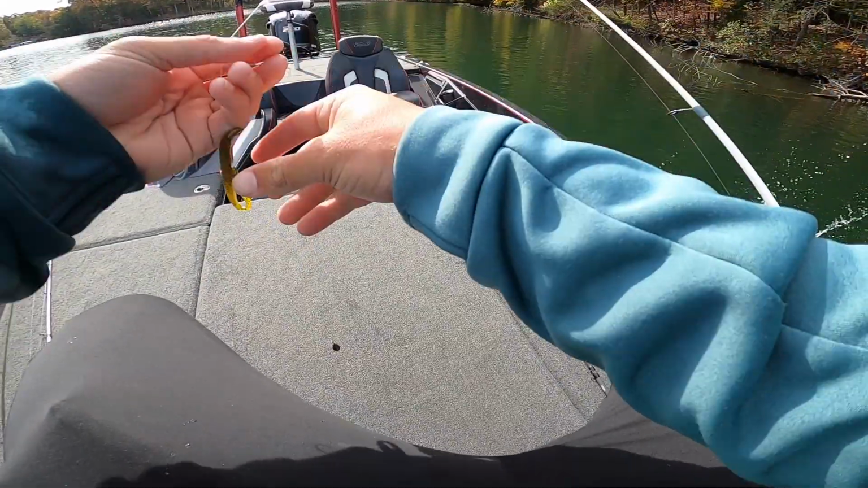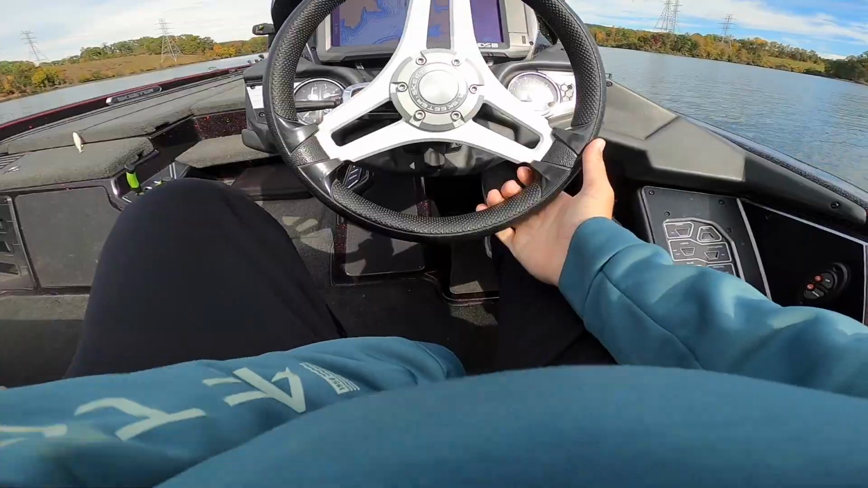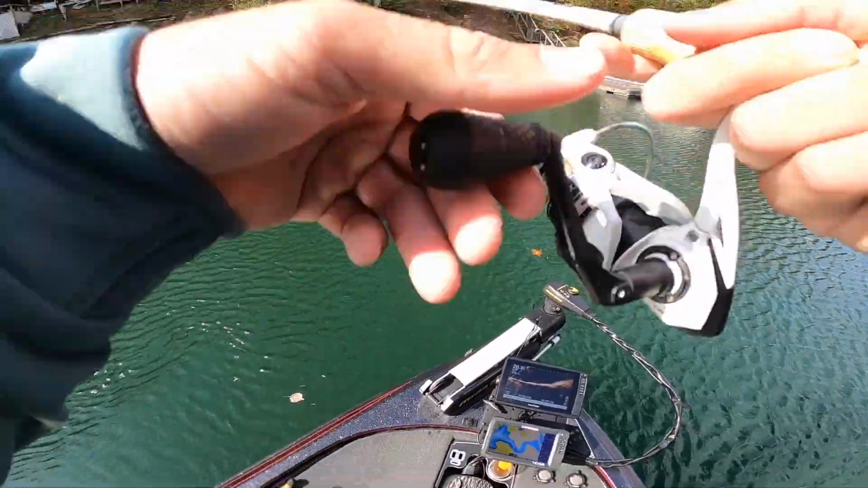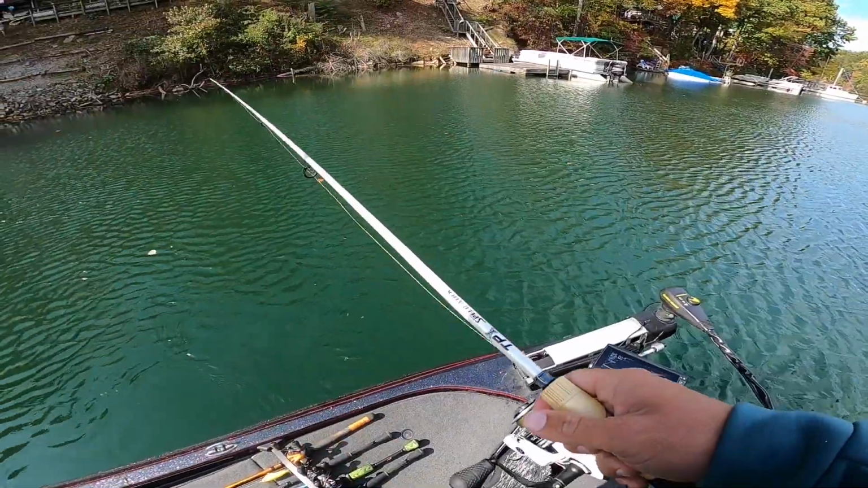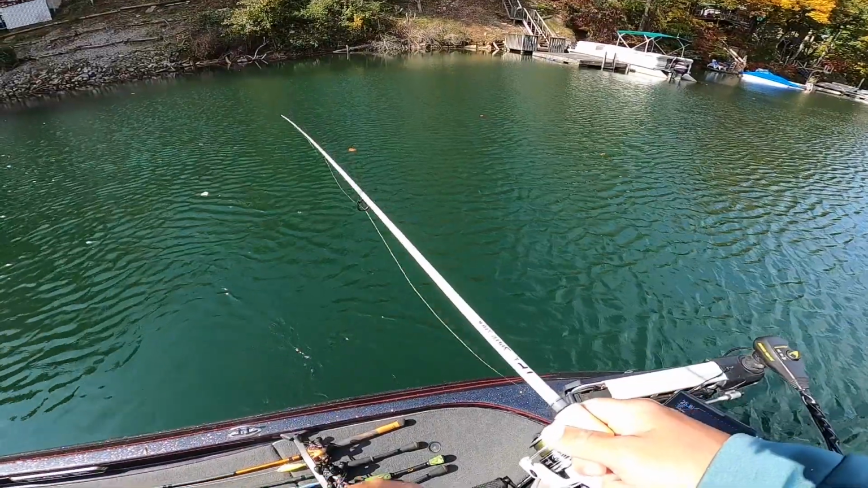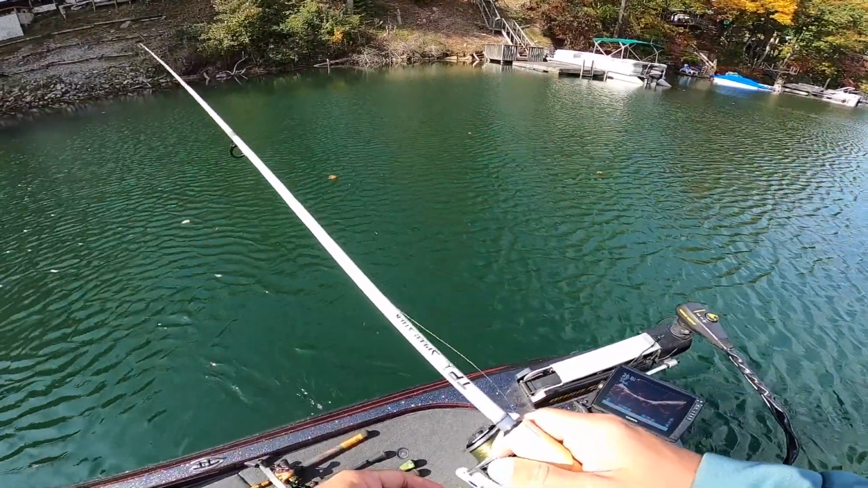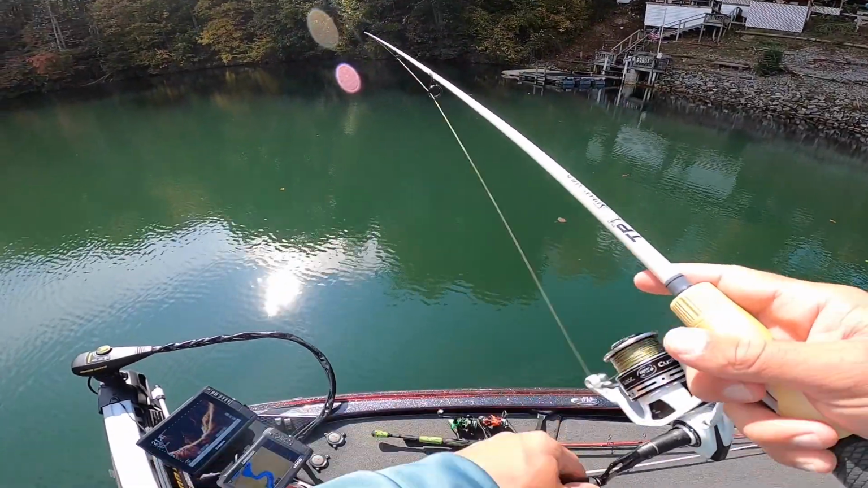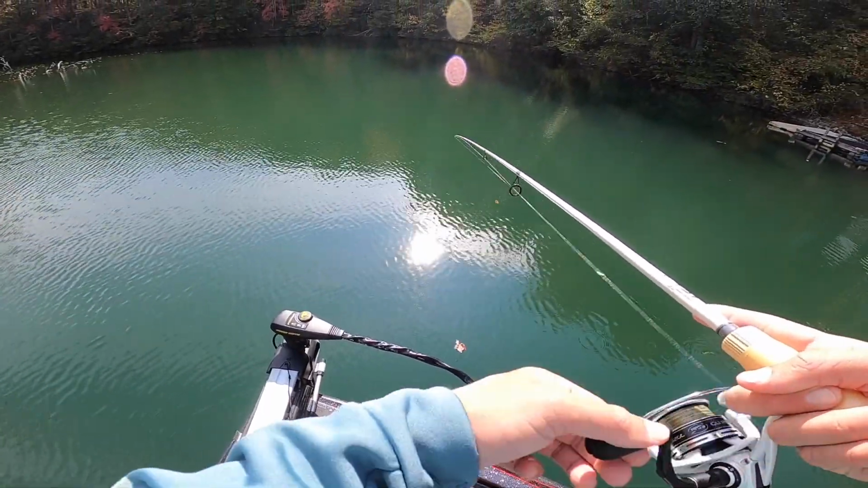That's not a big one, but it's bass. Dang it. That other fish said, "No, I'm good." He completely turned away. He was like, "Nope, sorry, not looking at your bait." They're way more finicky down here. I don't really know why.